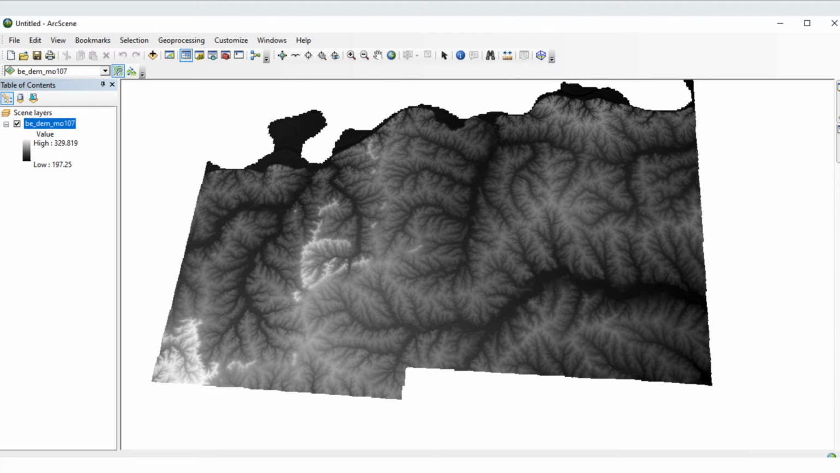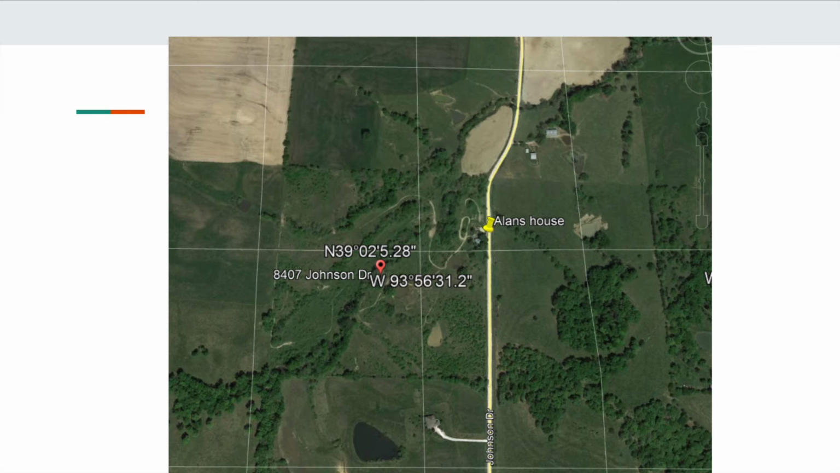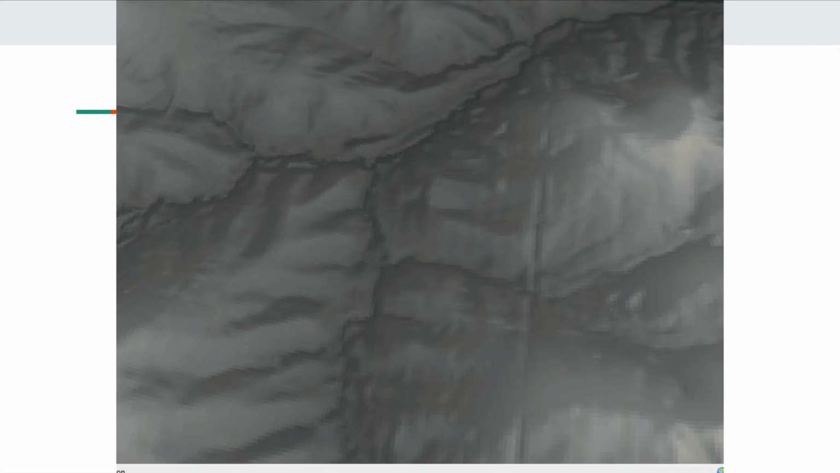Here is Lafayette County, which Odessa is located in, and here's Google Earth of kind of where the property is. To give you an idea, there's some creeks coming through, and it's right off this road.